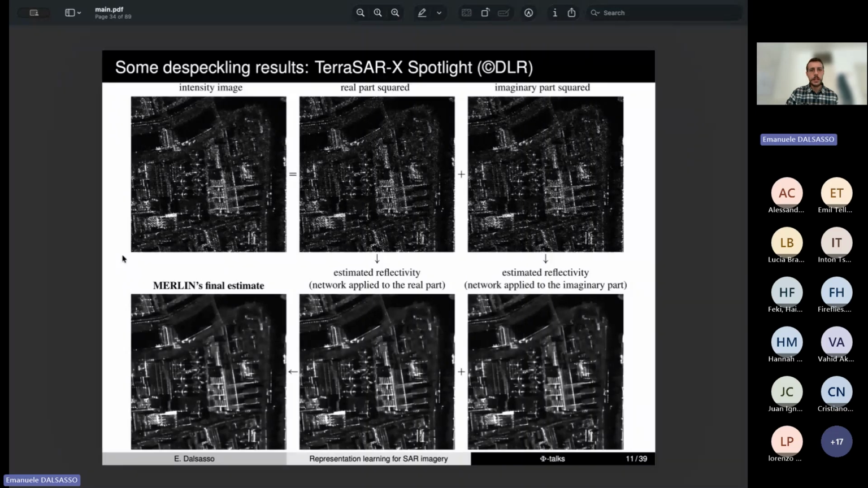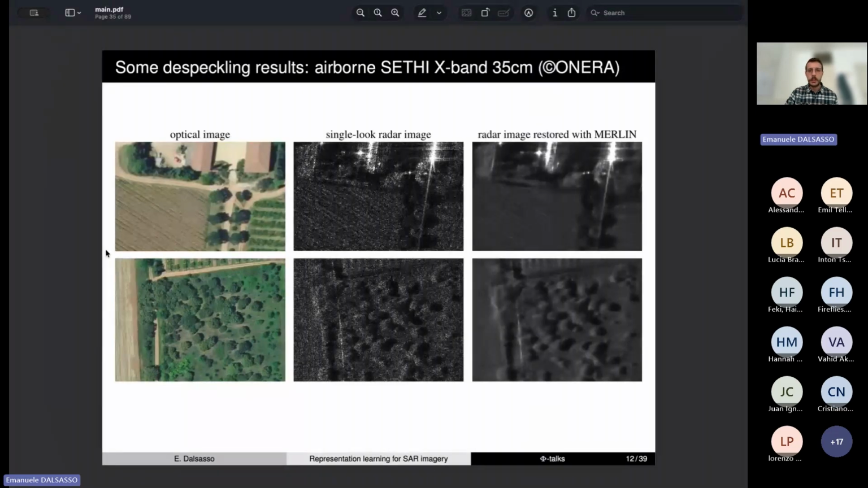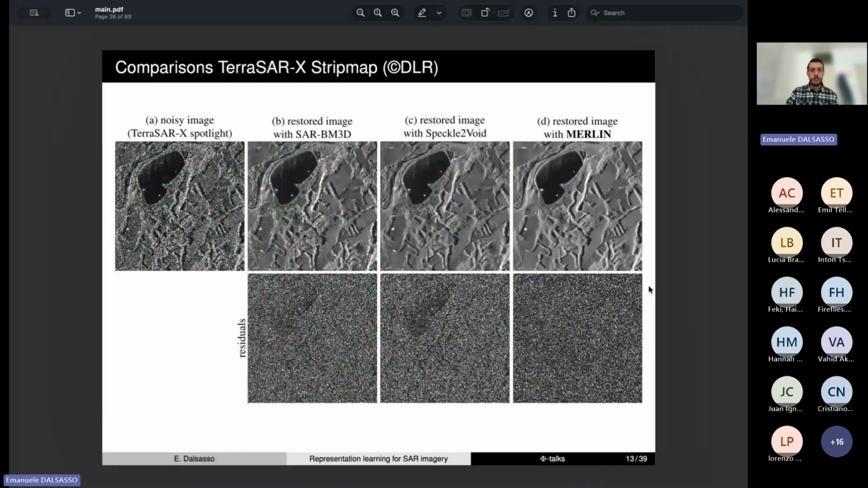And then we also went even further, and we applied the model on an airborne image that is operated by ONERA, which is the French aerospace lab. And it's at 35 centimeters resolution. And here we can compare the optical image with the single look radar image, and we can observe the quality of the denoised result.